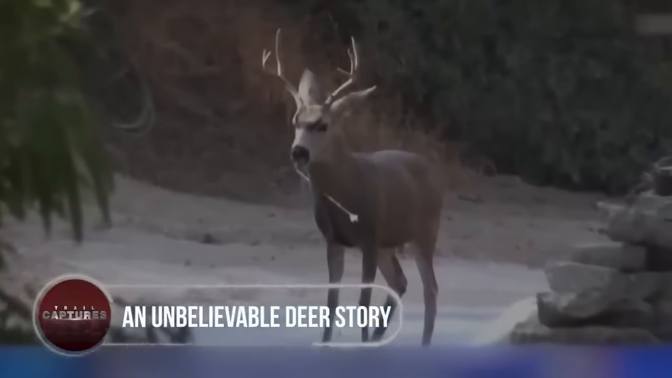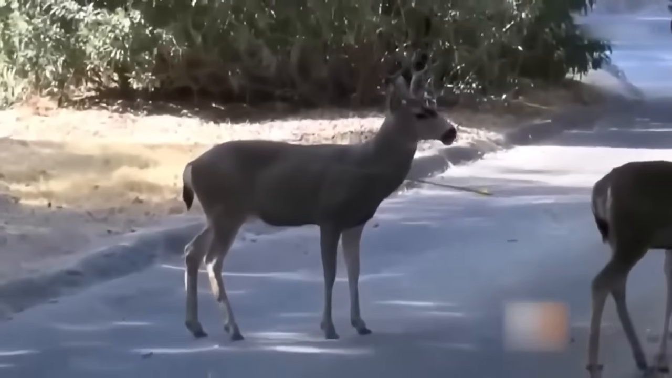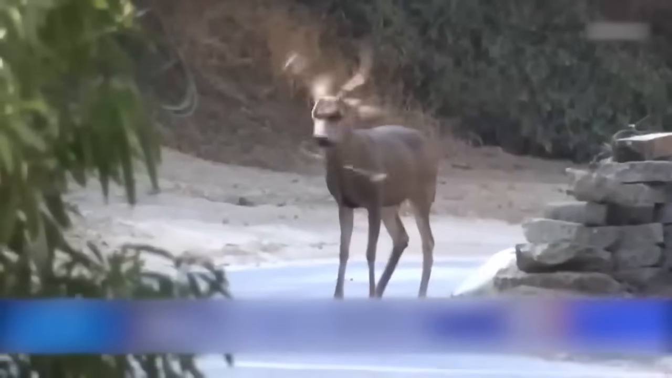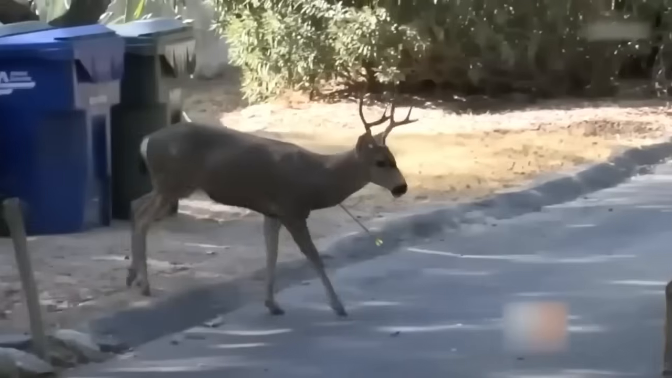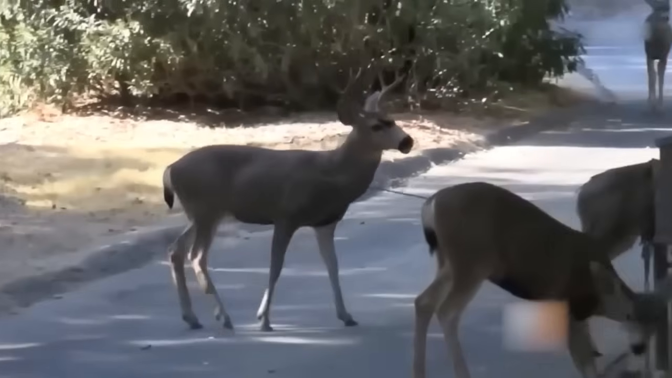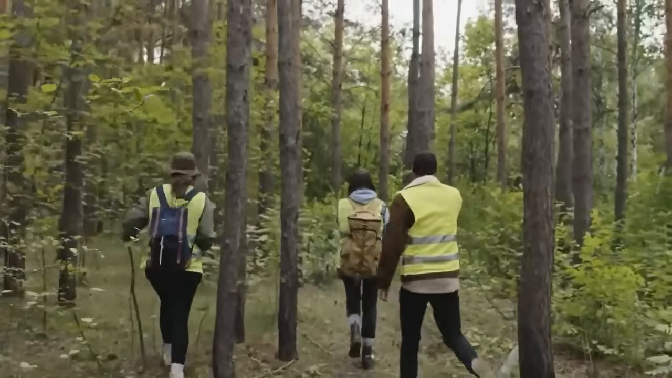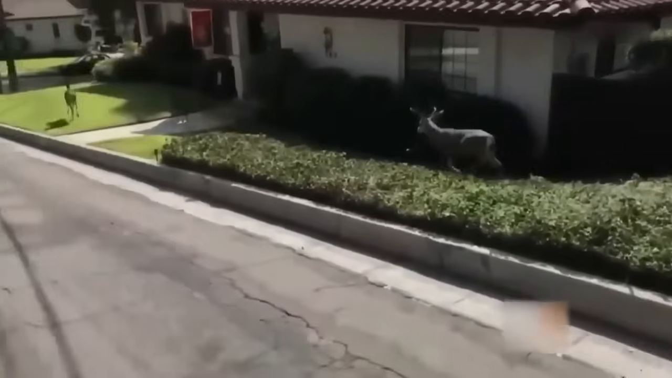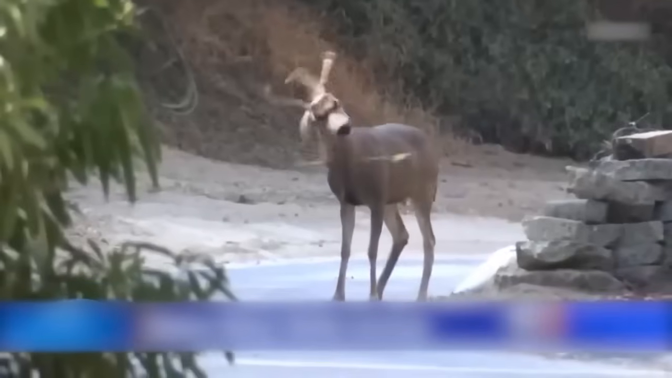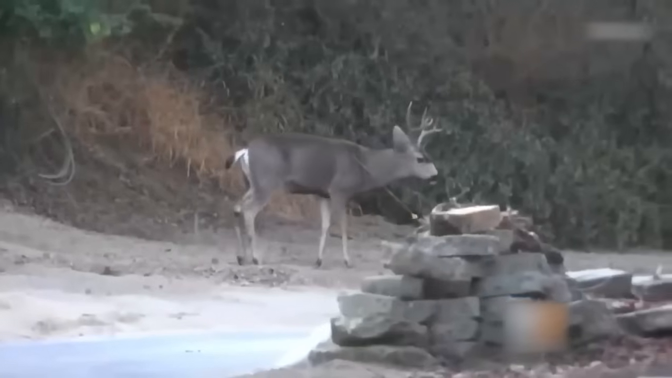An unbelievable deer story. In Monrovia, a deer with an arrow lodged in its neck amazed everyone with its incredible resilience. Despite the brutal injury, this tough buck remained surprisingly healthy. The animal's plight made headlines as rescue workers tried tirelessly to help, but the deer proved elusive, avoiding capture at every turn. However, after several efforts, they finally managed to tranquilize the deer and put an end to its suffering.